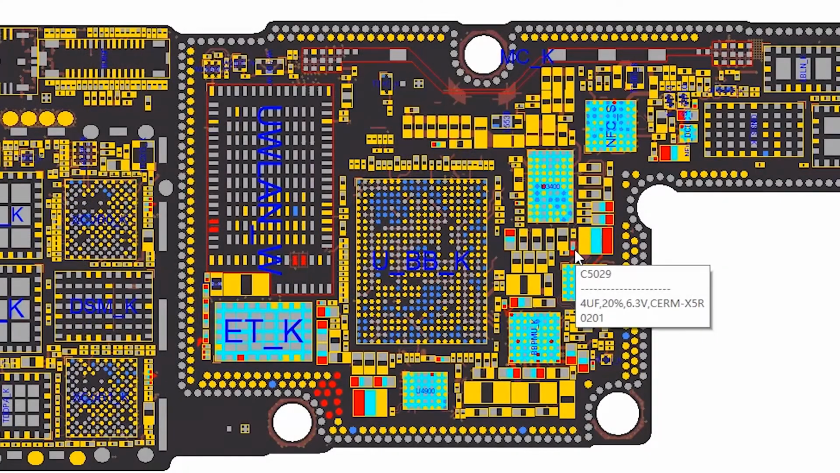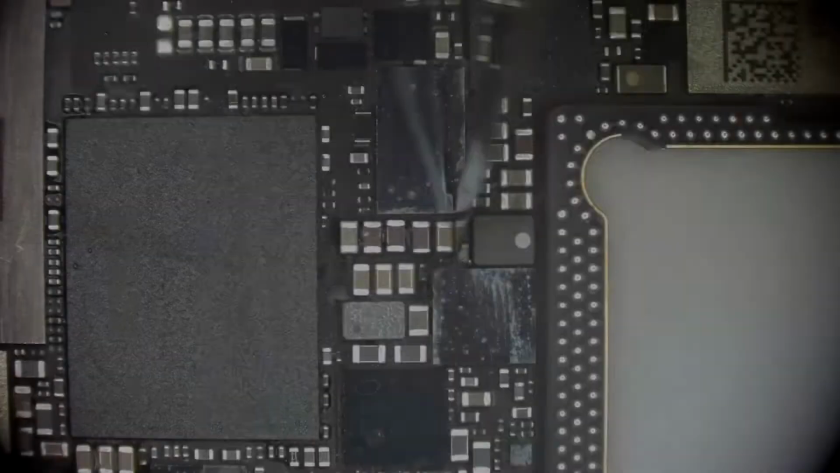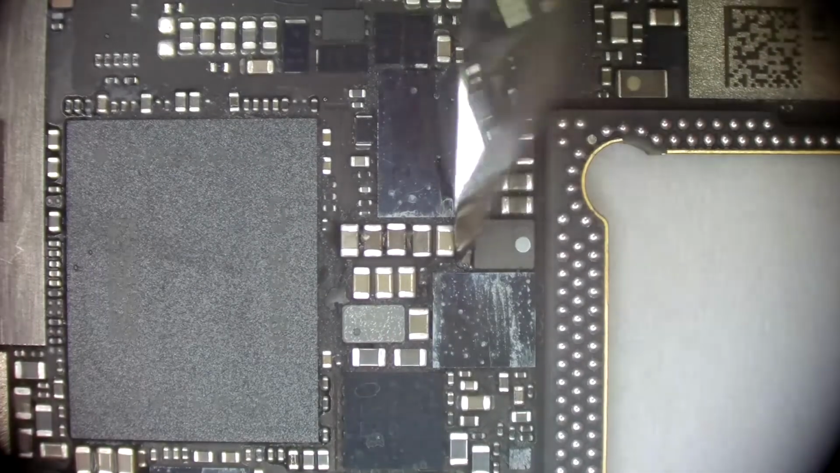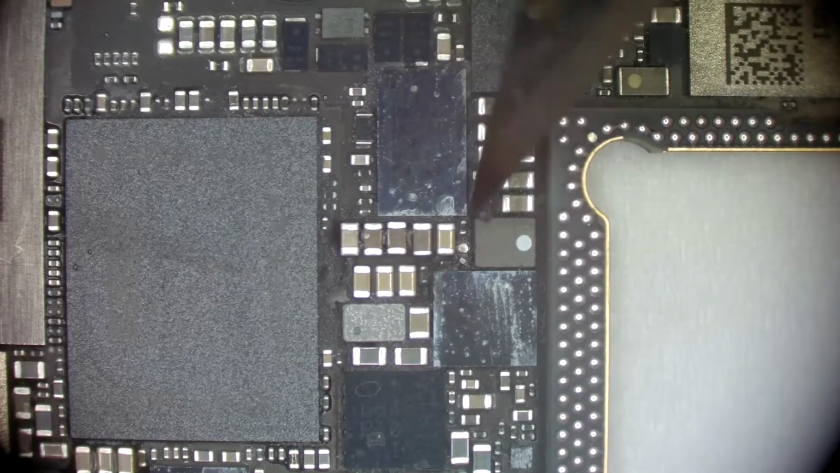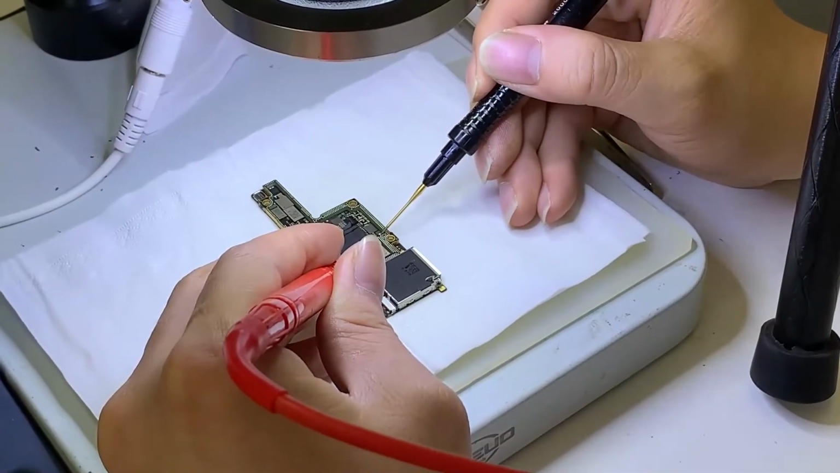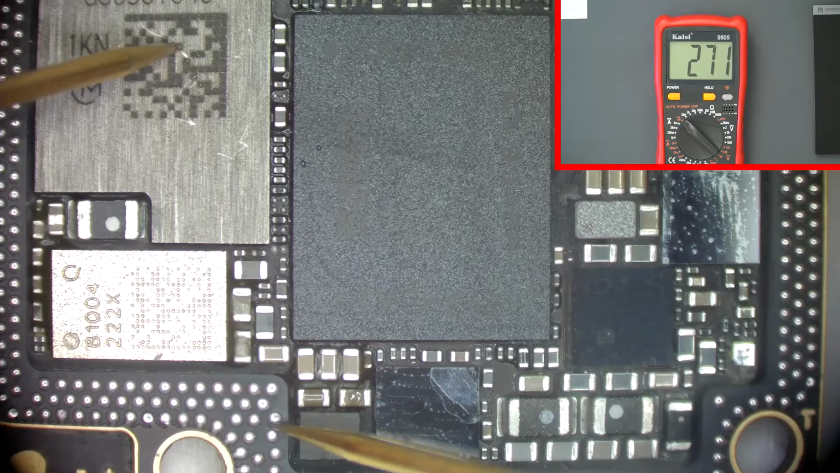After that, let's check the circuit diagram. According to the thermal imager, the bad capacitor is C5029. Since it's a filter capacitor, we can remove it directly without affecting phone function. Now let's measure the resistance value again. The value has already gone back to normal.